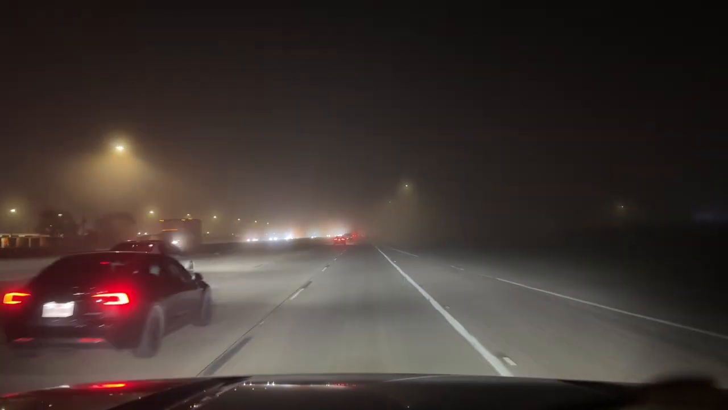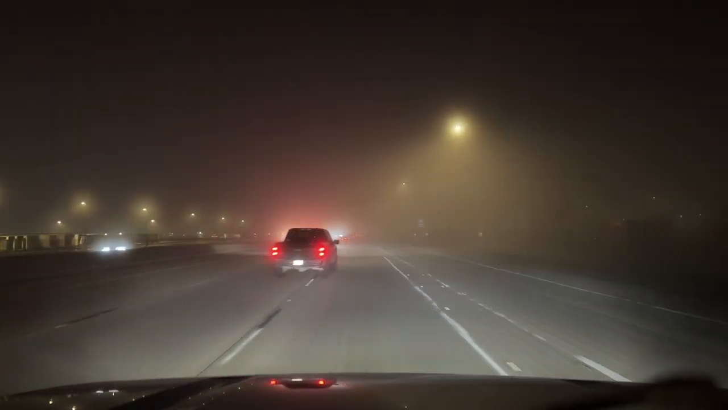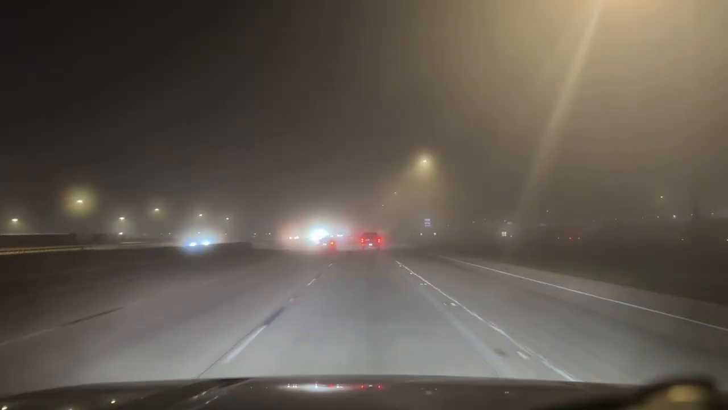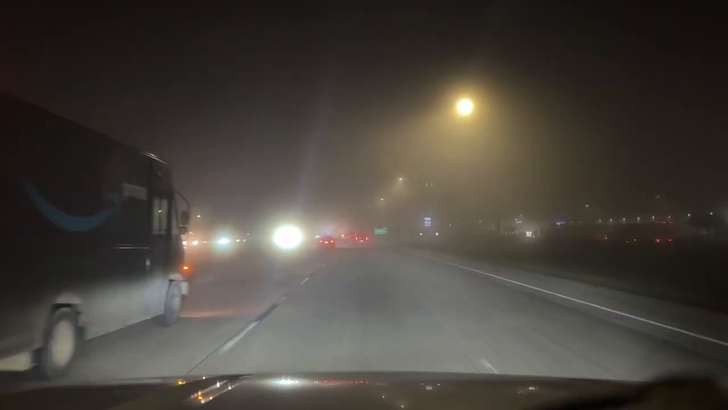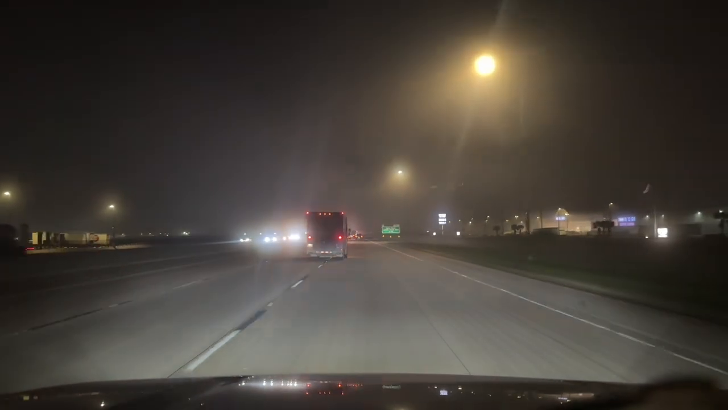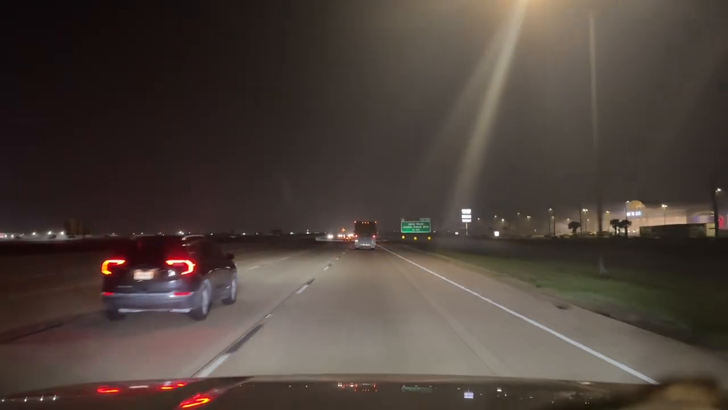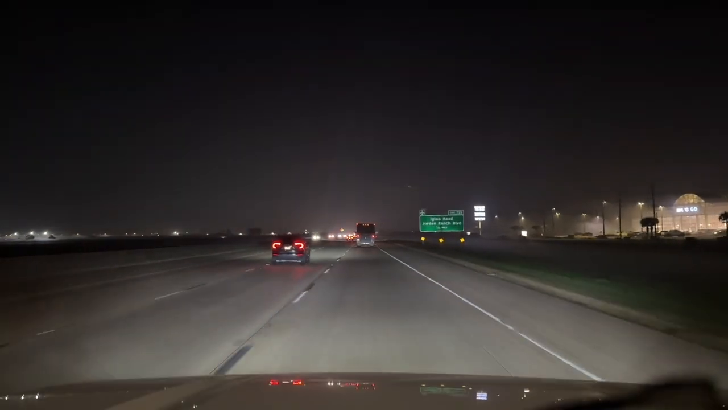I'll just park over here in the slow lane. I got those lights all over the back of the trailer, LEDs up top. Look at this guy. Man, he ain't scared. I'm doing 52. Now look, it's clear. Praise God.